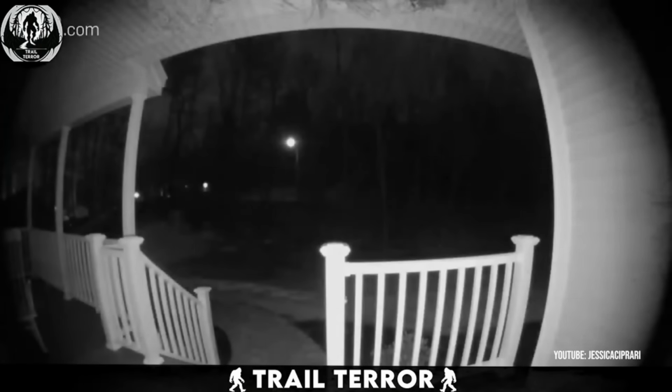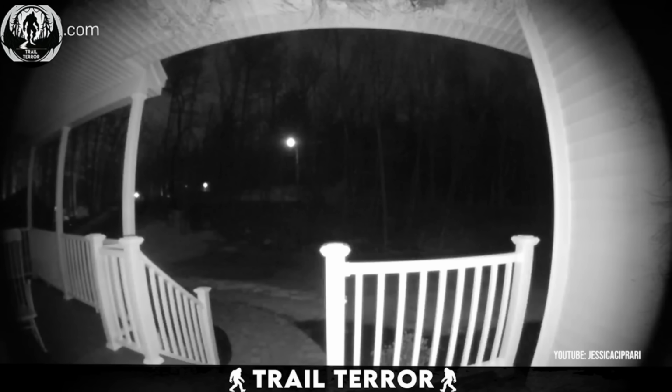I absolutely love ring cameras. They're the perfect little sentinels that keep watch while we're all fast asleep. They record moments that seem unbelievable, just like this one captured by a home security camera.